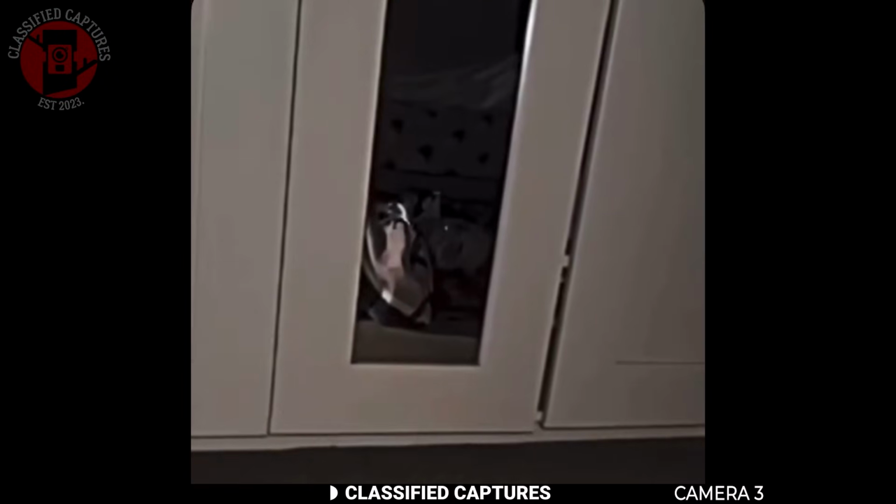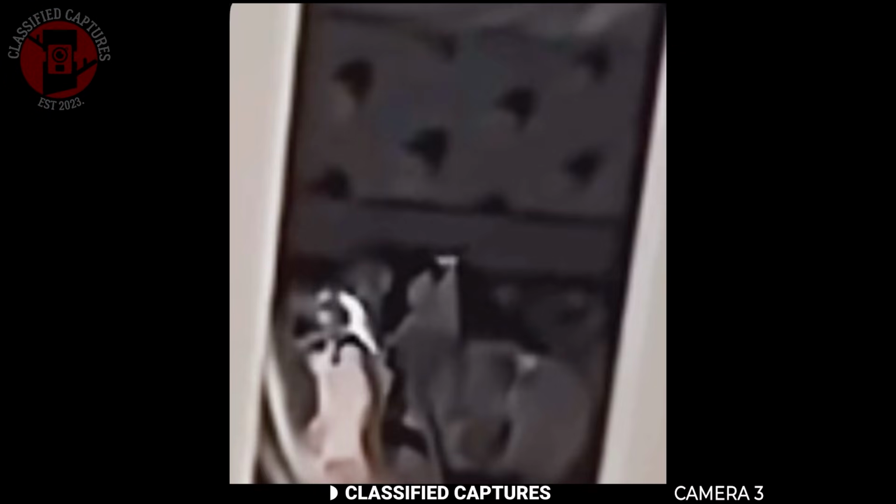A woman had spent the night in a hotel, and after settling in, she noticed something strange in the mirror across from her bed. The mirror was positioned in such a way that she could see the reflection of the space underneath her bed, but as she looked closer, she froze. There, in the reflection, was a pale face staring right back at her from under the bed. Startled, she jumped up and immediately bent down to check, but when she looked, there was no one, nothing at all. Everything seemed perfectly normal, yet she couldn't shake the image she'd just seen.